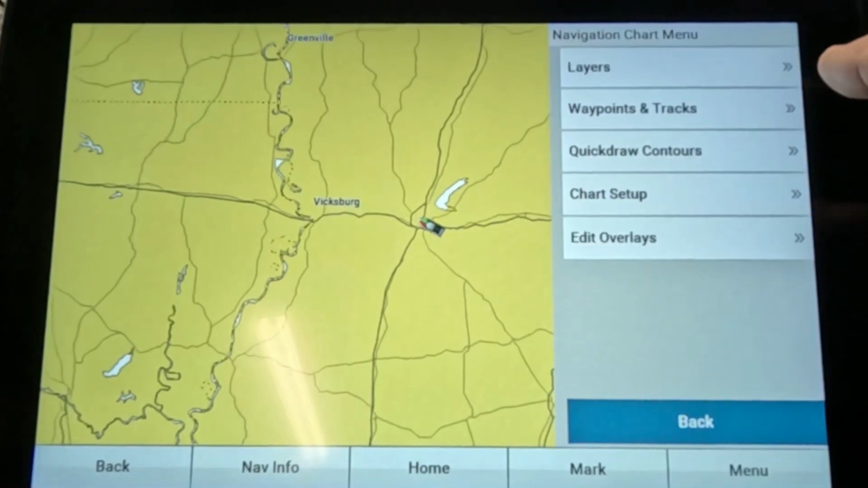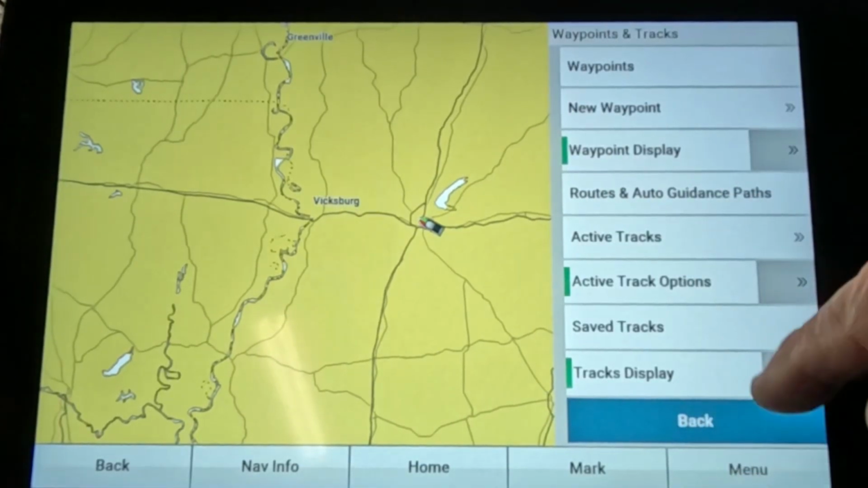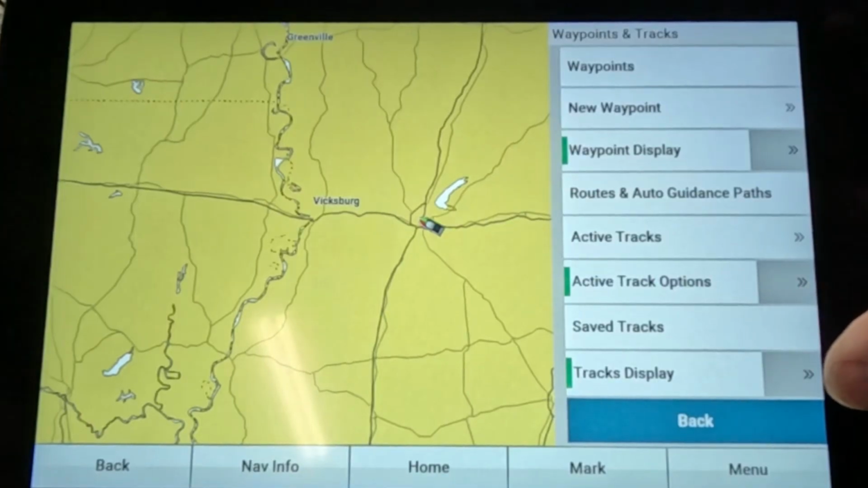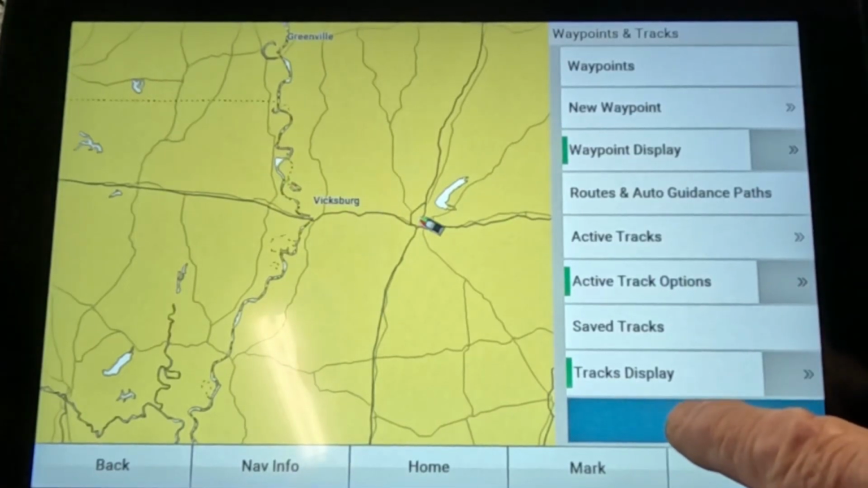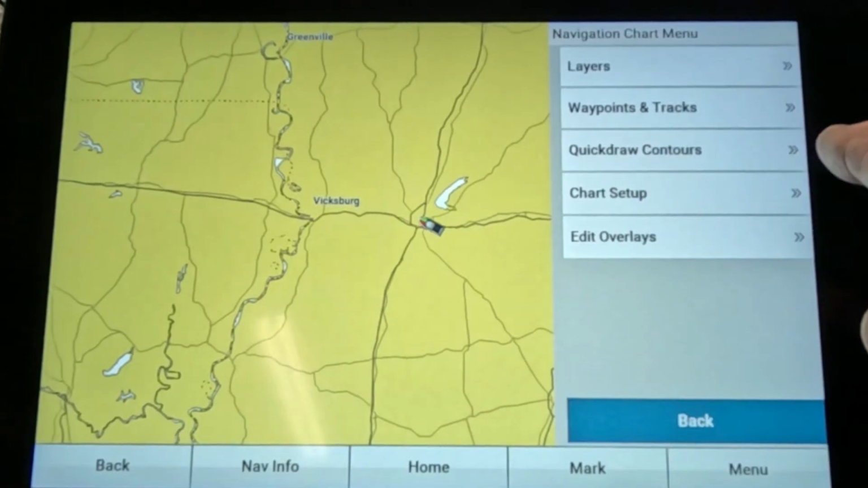Let's go back out of this right here and I go to waypoints. I would leave all this just like it is right here from default, because these, you want all these right here turned on.